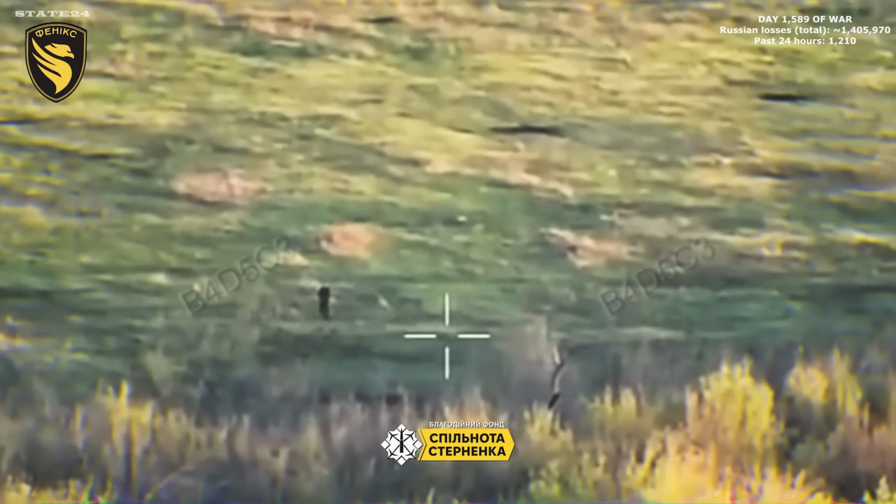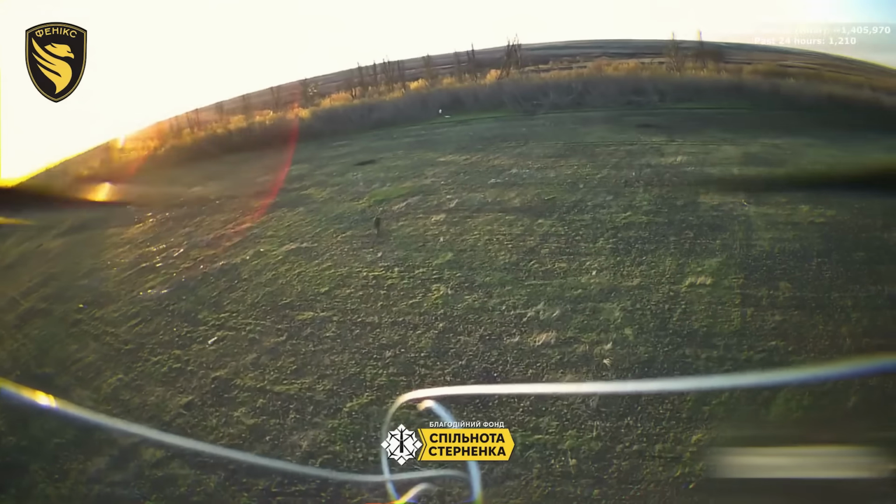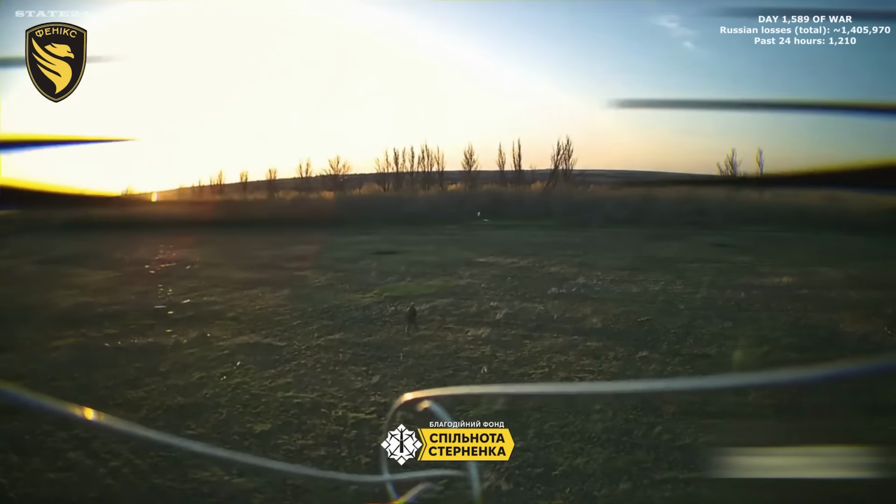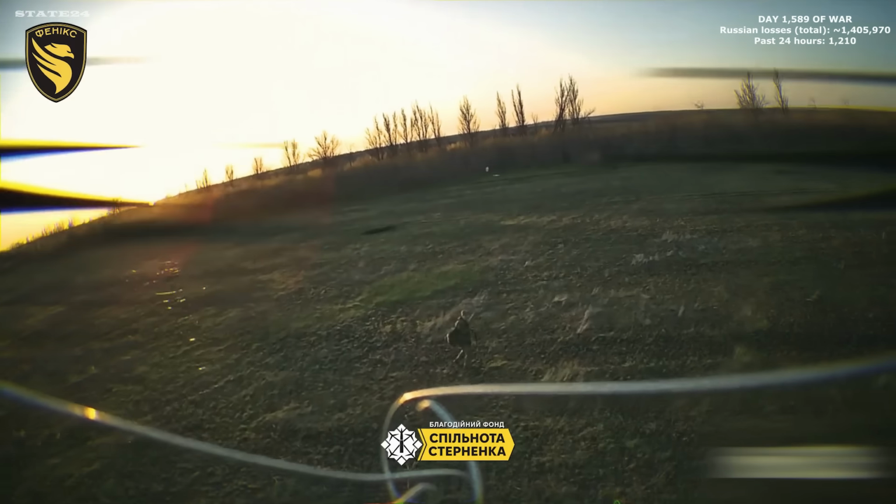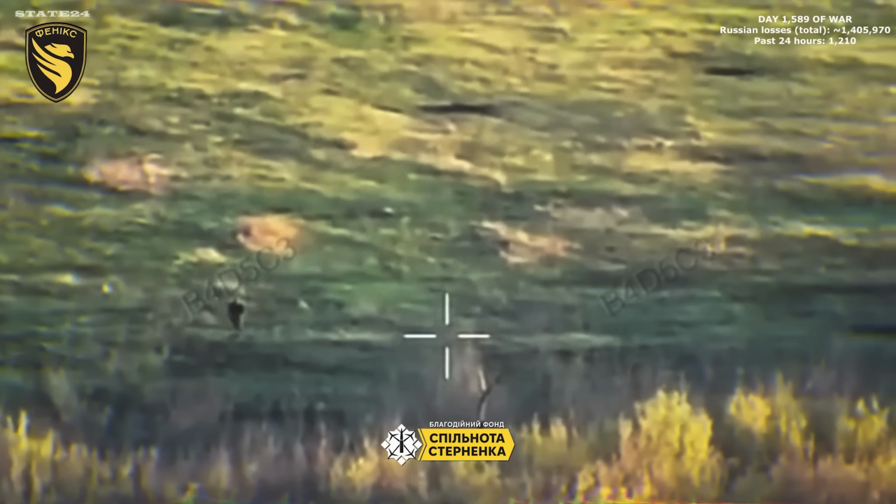Fiber-optic lines stretch across the field, catching the light. Dozens of them, crossing every direction. He tries to move through, careful, slow. No use. One line leads straight to him. No chance to fight back.